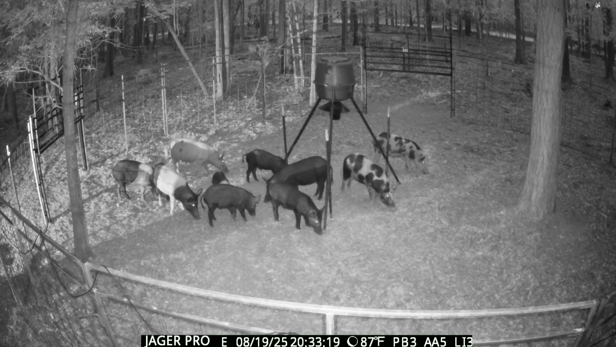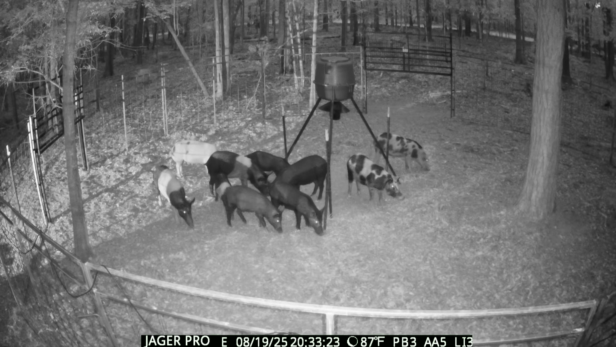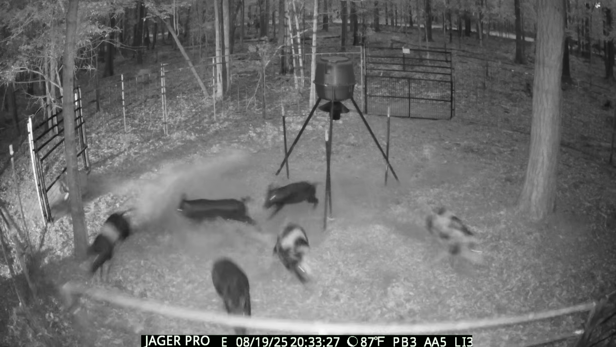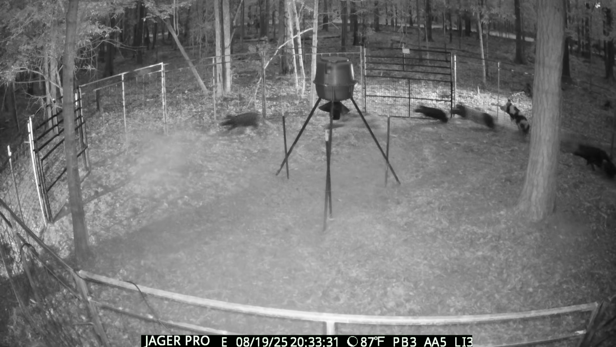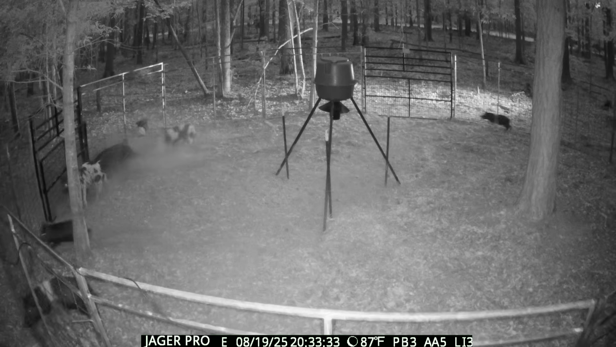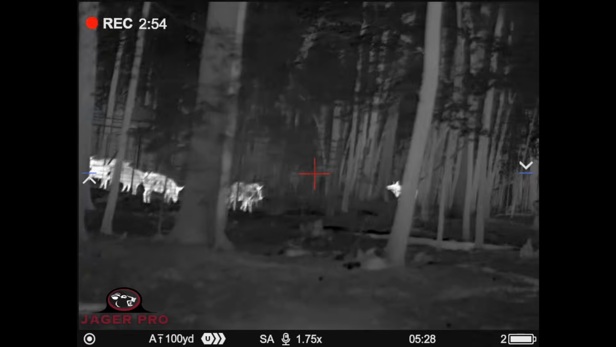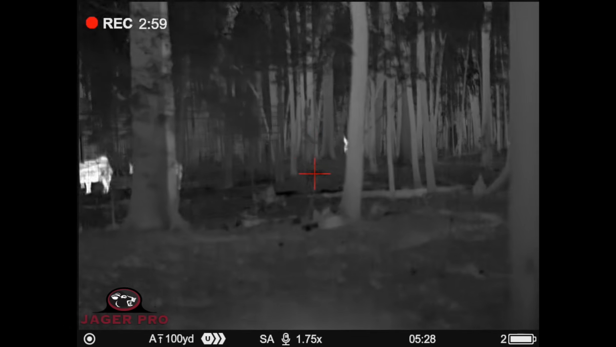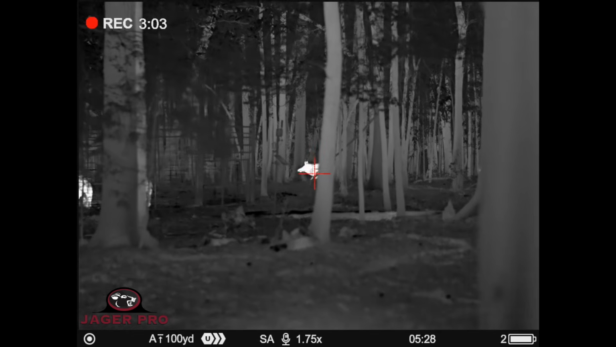I scan the wood line for the boar that has shown up with them before. With no sign of him in sight, I pull up my JAGER PRO app, hit record, and send the drop gate command. I let the sounder calm down, then I scan the woods again with my thermal. This time I picked up a heat signature and see the boar coming towards the trap. I turn on my rifle scope and wait patiently for a good shot.